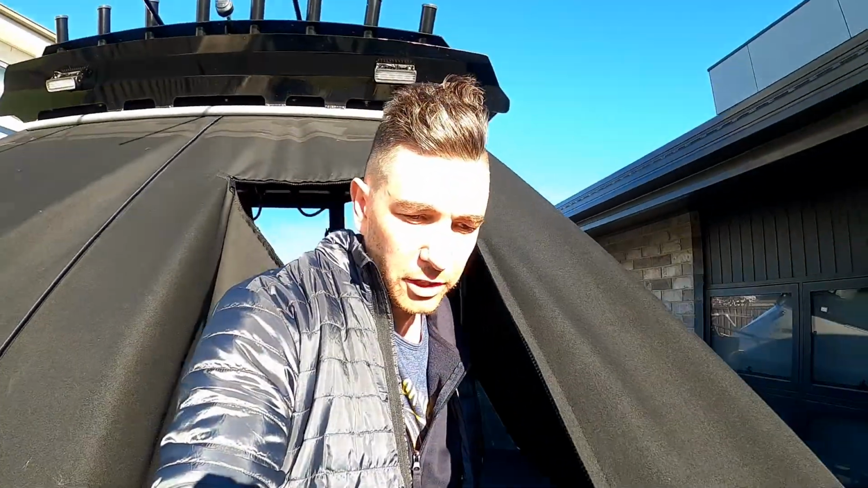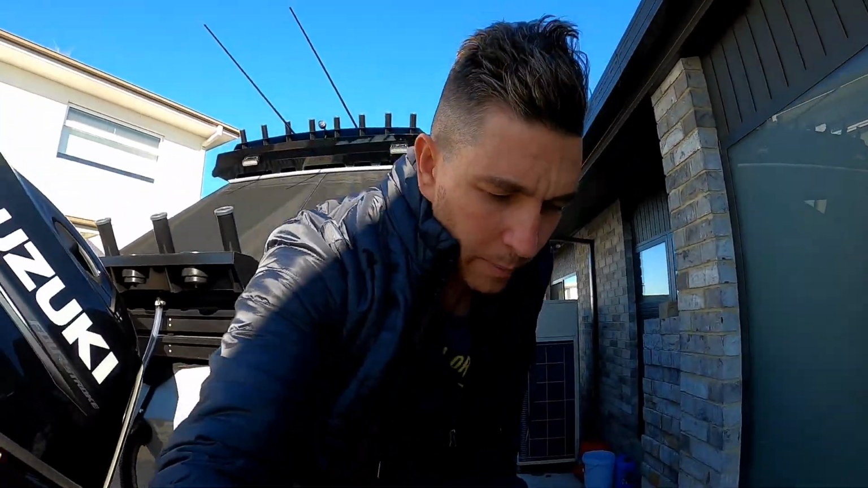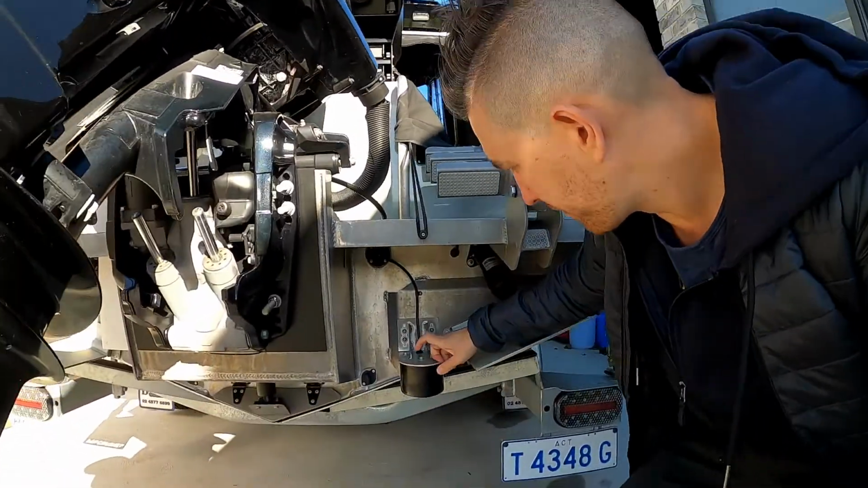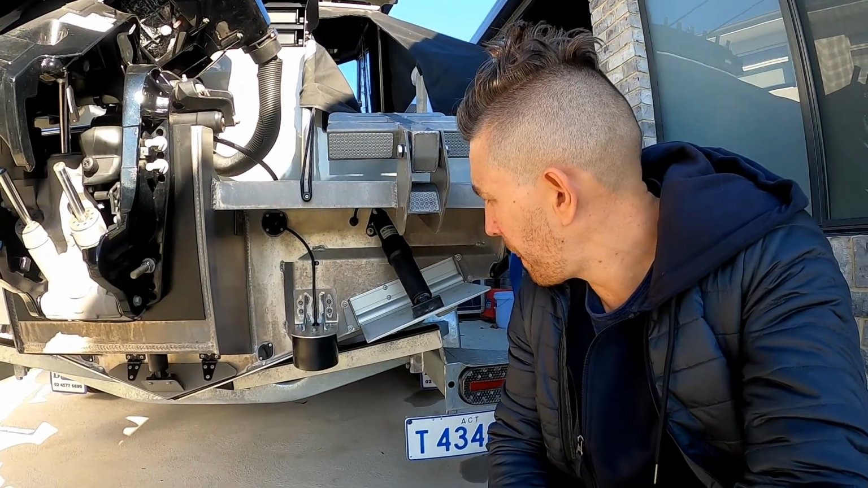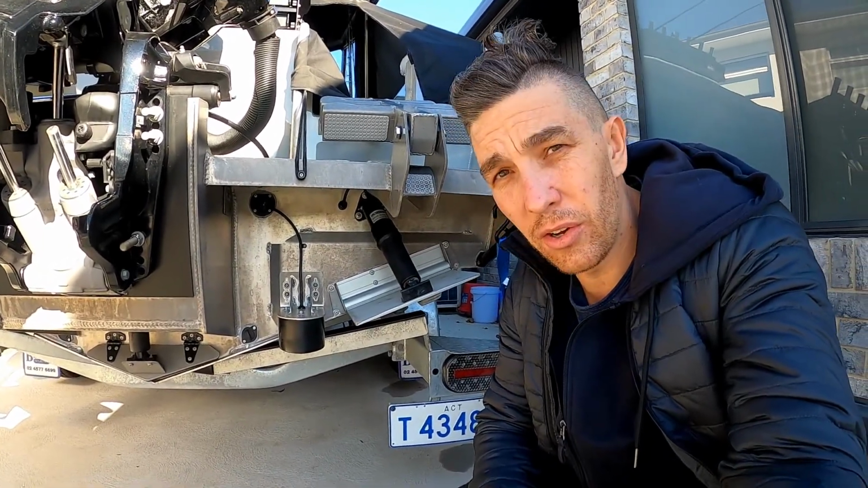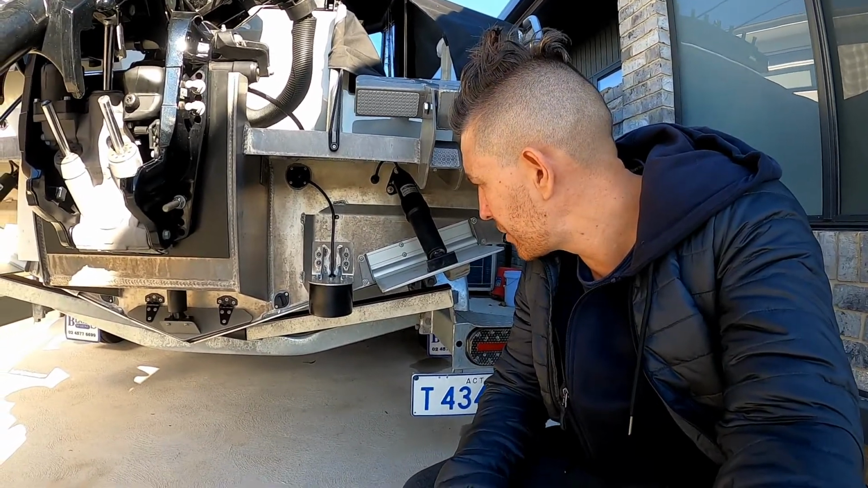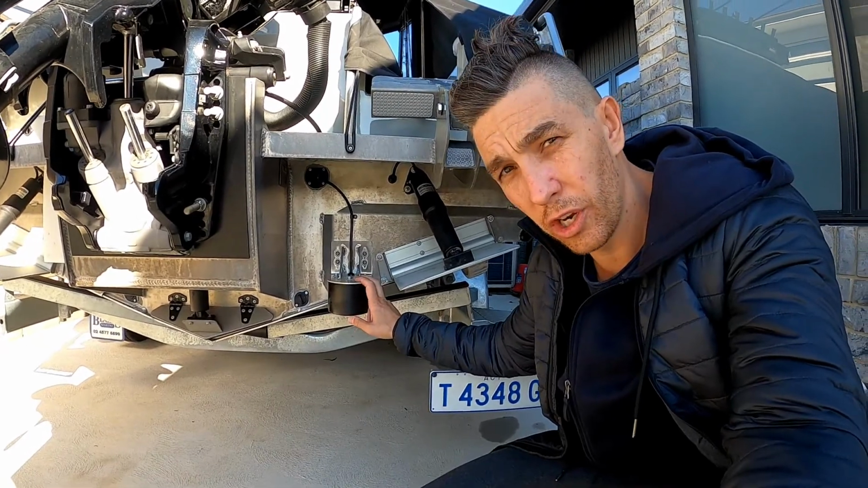Now, when it comes to selecting your multi-function display unit, okay, there's a few reasons why I selected the unit, and I'm about to show you what they are. The main reason is right here, okay? And it's the transducer. So at the end of the day, you want to select a unit that's actually going to run the transducer that you need for your type of fishing. Now this here is a 1 kilowatt dual CHIRP transducer.